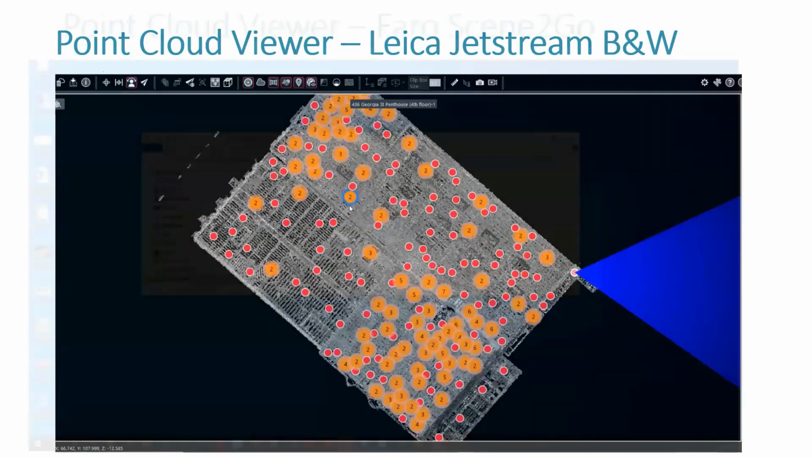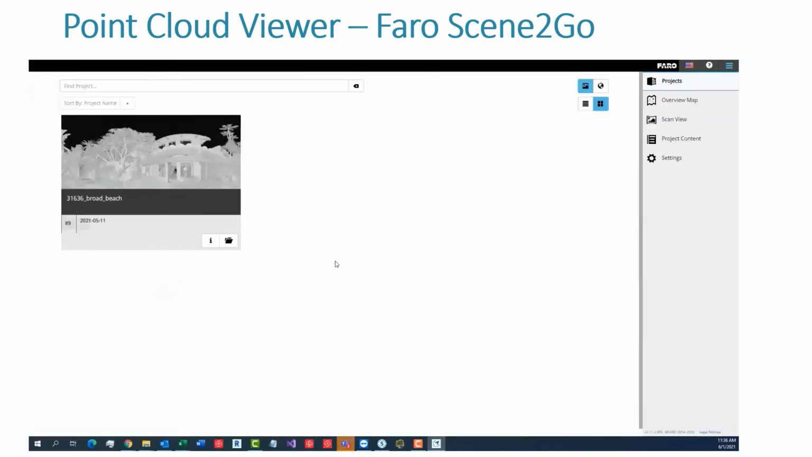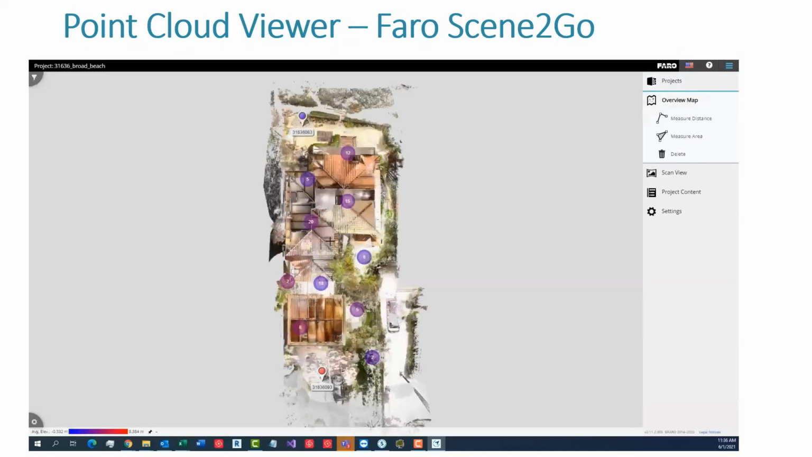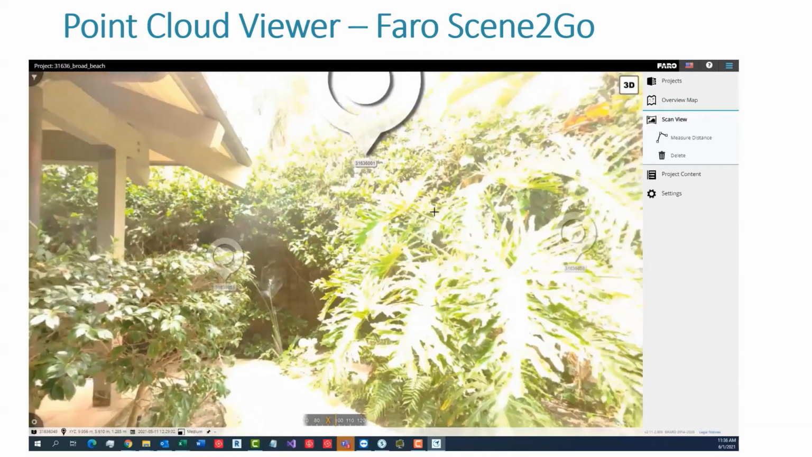All right, next one. This is another viewer. The other one we showed you was for the Leica scanners. This is the Faro Scene To Go, for Faro scanners. This is something you can simply export out of Scene, which is the Faro proprietary software for scanning, and you can just send it to a client or whoever's modeling and say, here's a viewer.